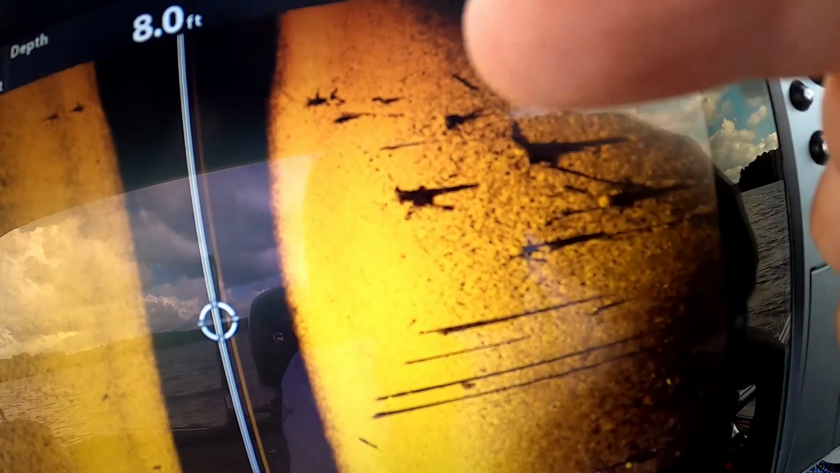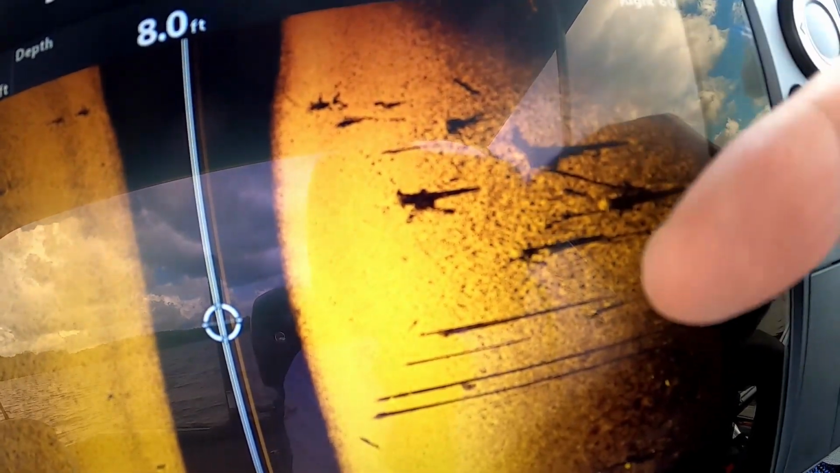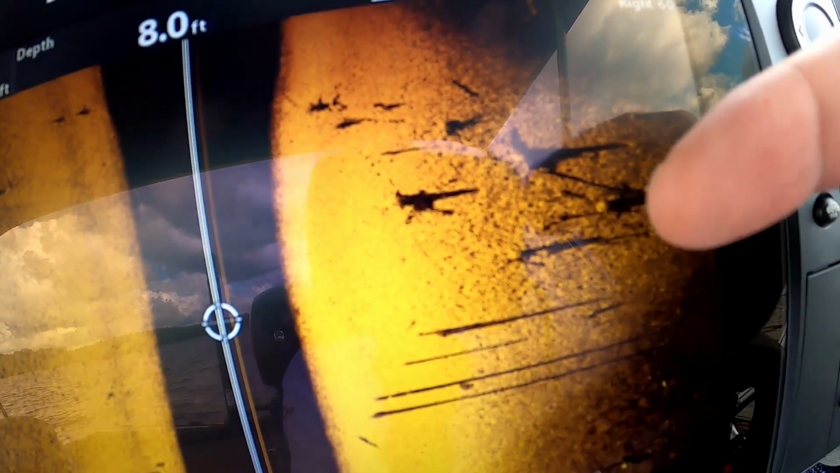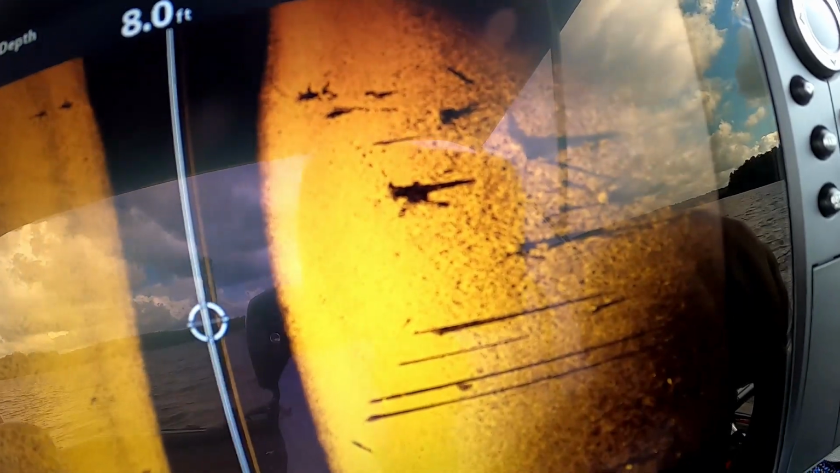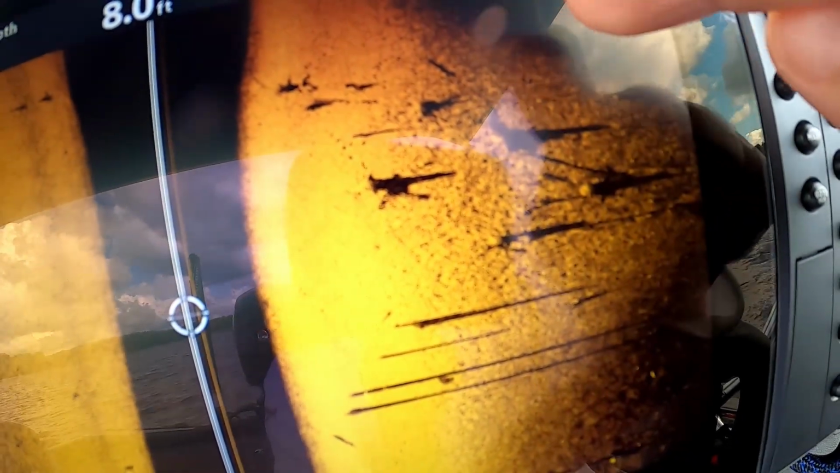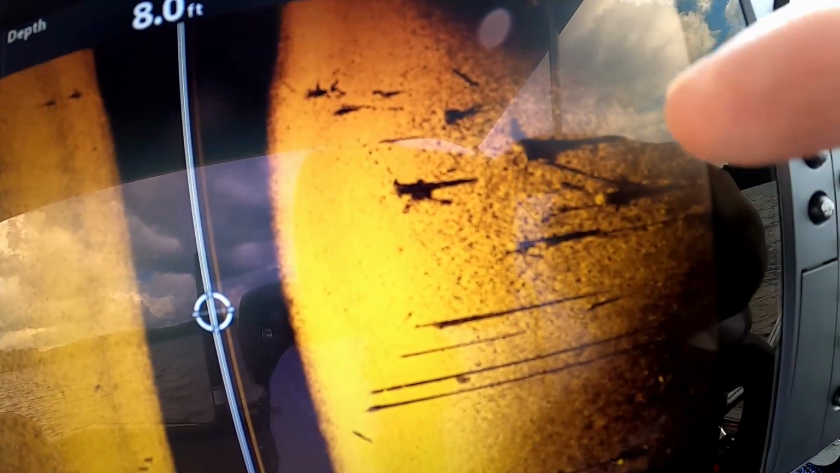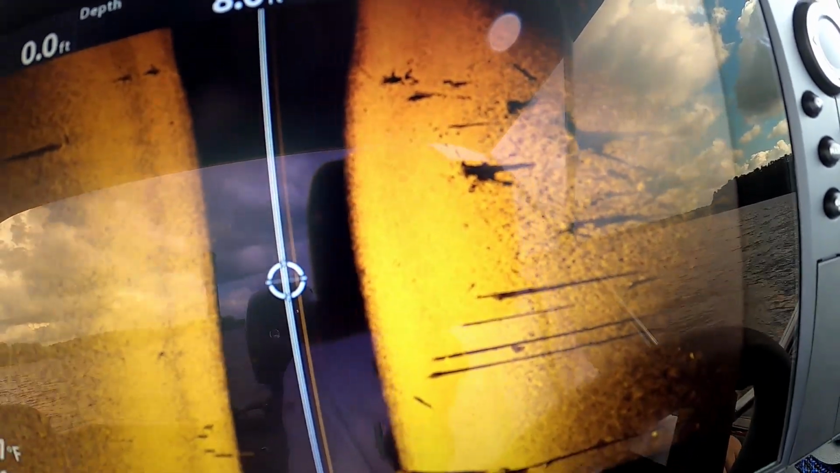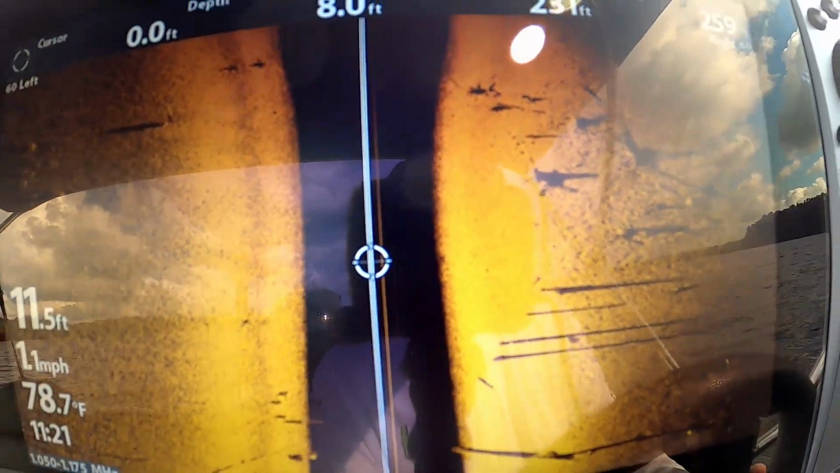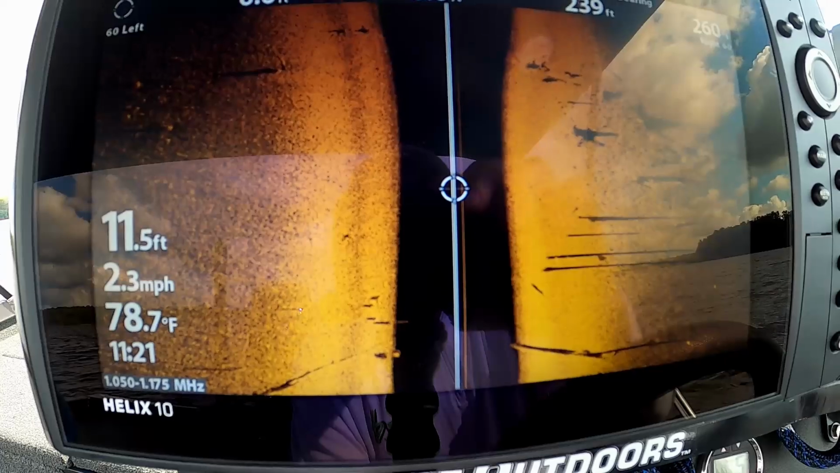This light color is hard bottom, and usually, not always, but most of the time, those hard bottom areas is where you're going to find fish. This soft silty muck out here, this softer stuff, less likely to find fish on that. So that's just a little tip for you when you're out looking for crappie. If you're just learning these electronics and they're new to you, that'll help you out.